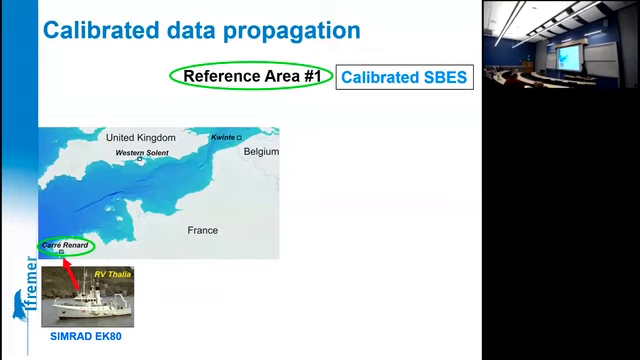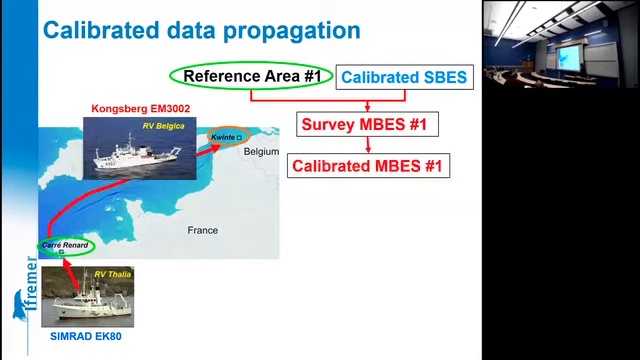So it all starts with, again, Carré Renard, which is characterized by our local oceanographic vessel. A second vessel, Belgica, stops in Brest and surveys Carré Renard. Belgica is equipped with an EM-3002, and since Carré Renard reflectivity has been calibrated, the echosounder of Belgica is calibrated as well.